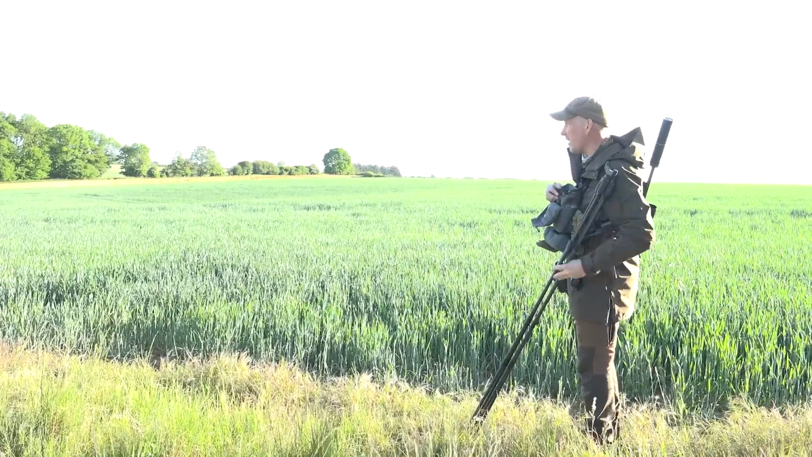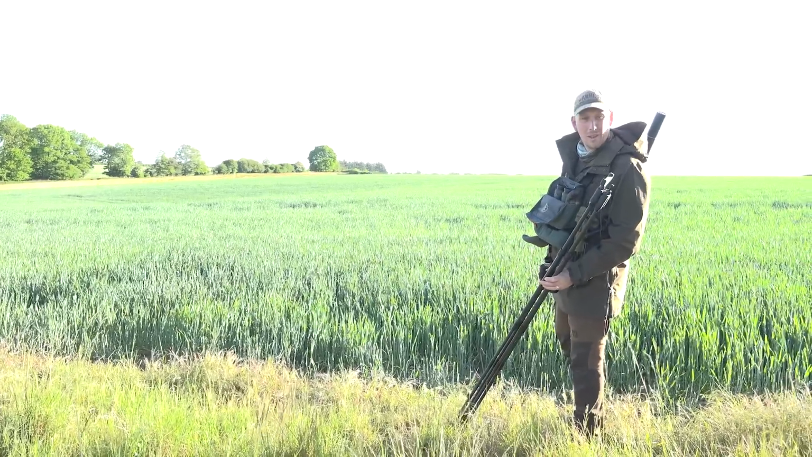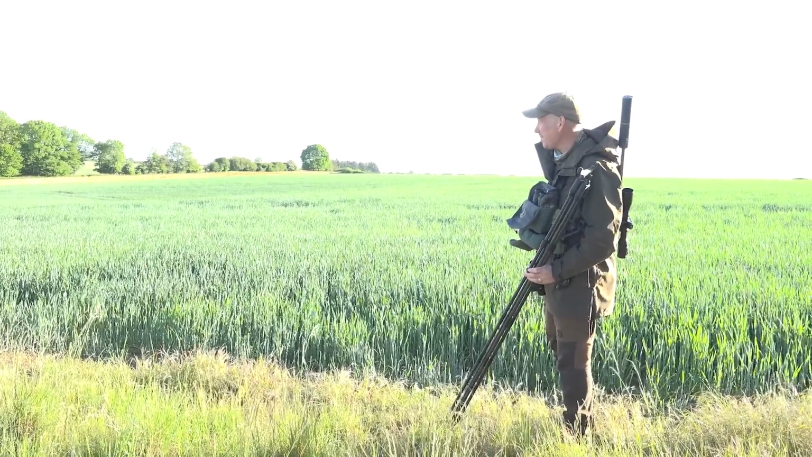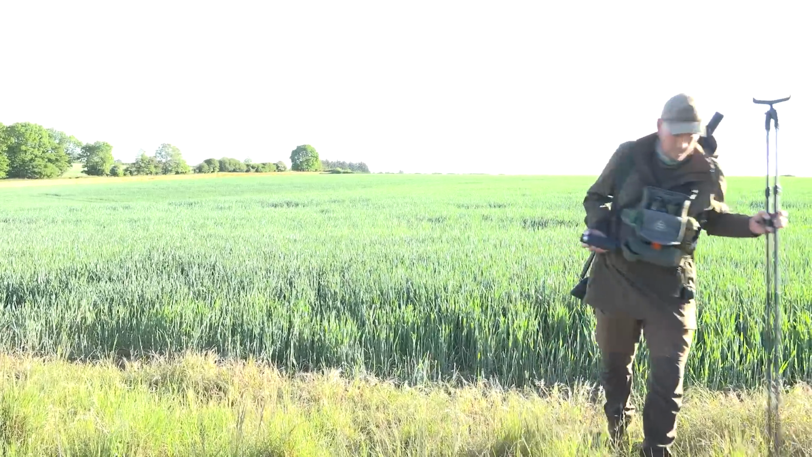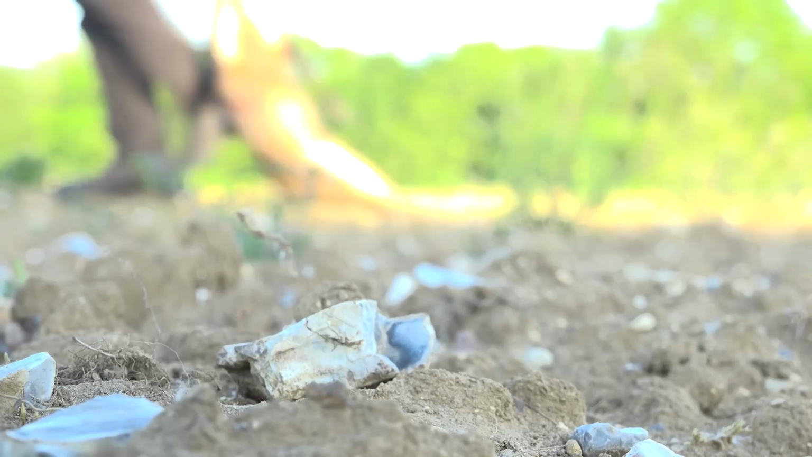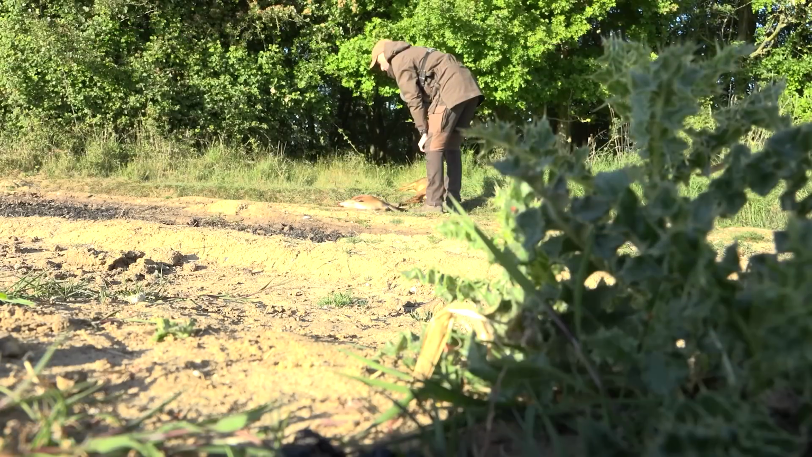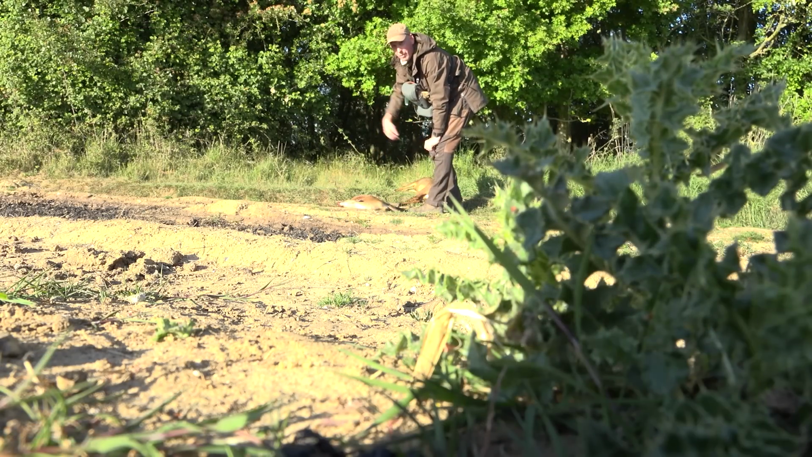Nothing else obvious down there, so we'll get these two picked up, get them in the truck so they're out the way of the flies, and then we'll just go and have a look in another area quickly as well. Just going to pop both of these in the shade, just try and get the flies off them, then we'll bring the vehicle up.